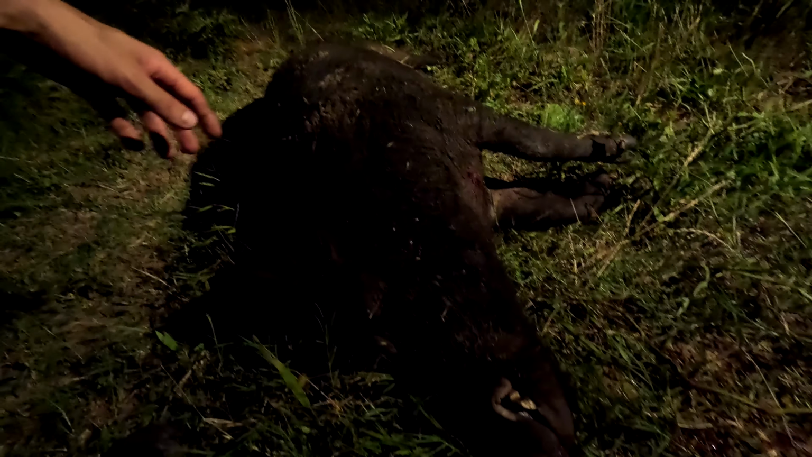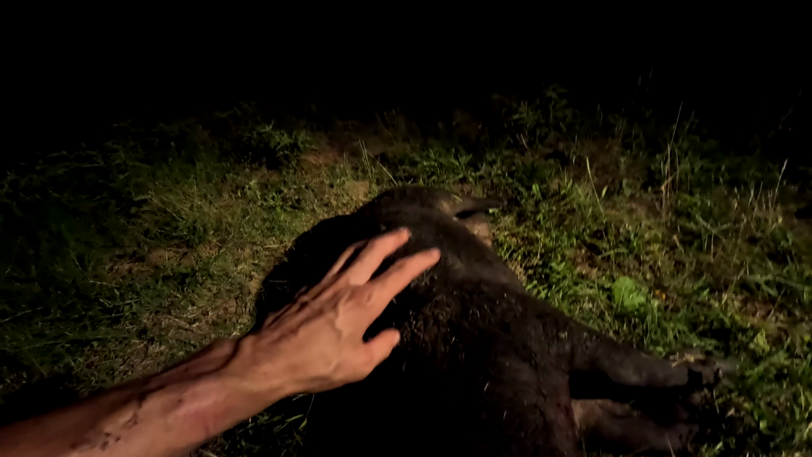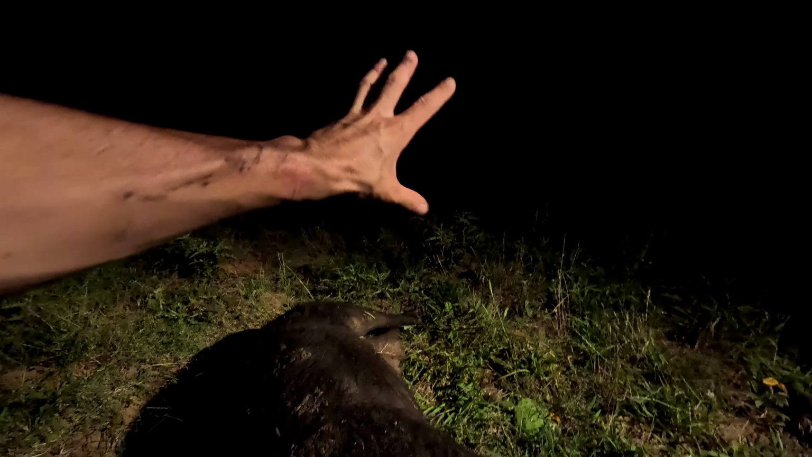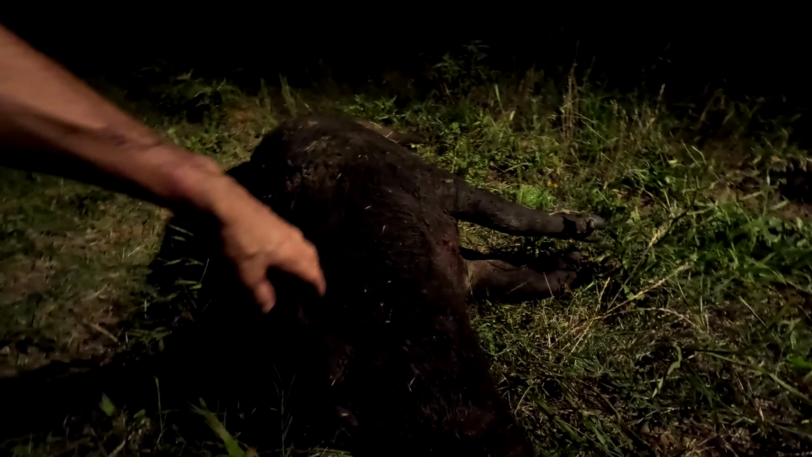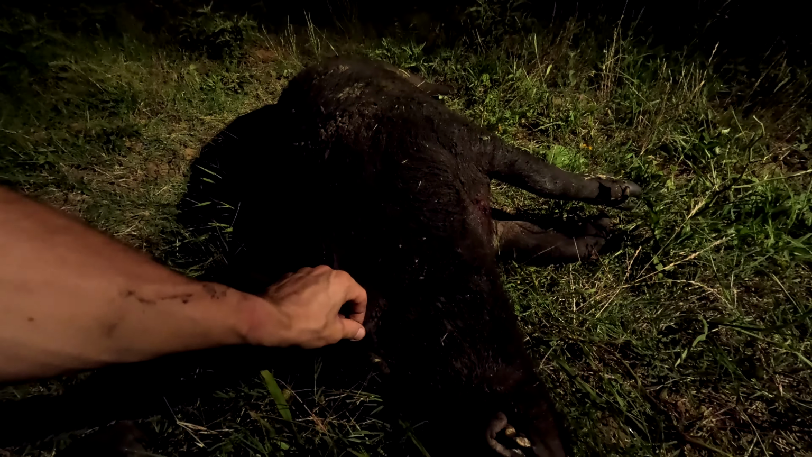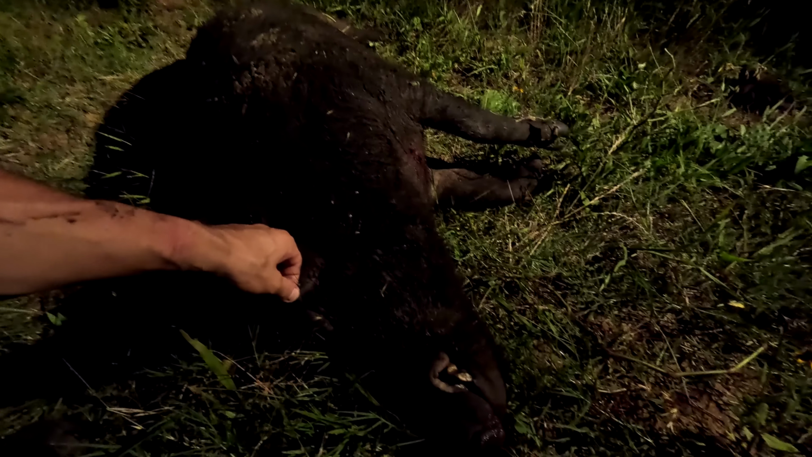No, he ain't small, that's for sure. I don't know how I'm gonna drag him up out of here. We drug him up to this field here to get into the wind, get out of the mosquitoes. It was insane down there. That was craziness. Took me probably about 30 minutes to get him up and out of that ditch. That was awful, dragging him bit by bit.